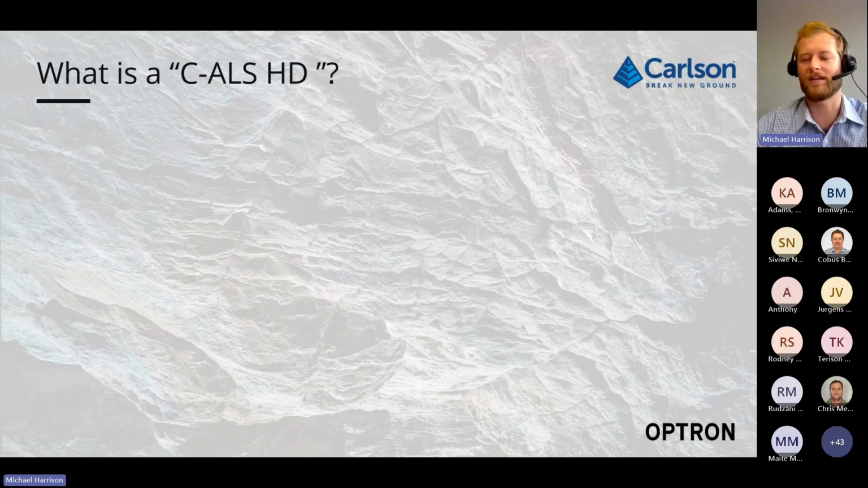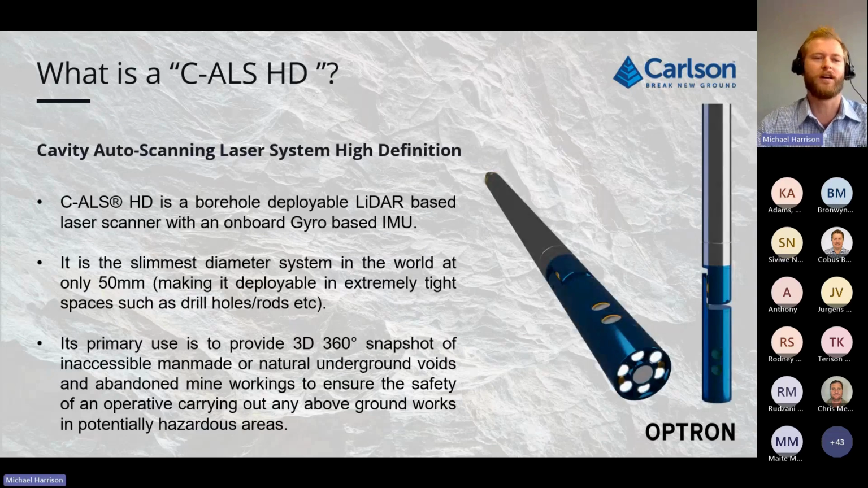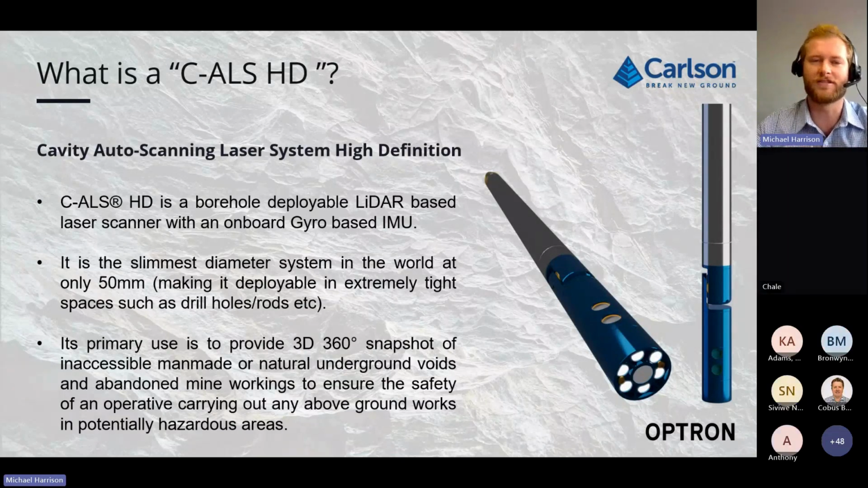So what is the CAL-S HD? CAL stands for Cavity Auto Scanning Laser System, and the HD stands for High Definition. The main difference between the CAL-S gyro and the CAL-S HD is a color HD camera on the nose of the CAL-S, whereas the standard gyro CAL-S has a black and white camera with red LEDs.